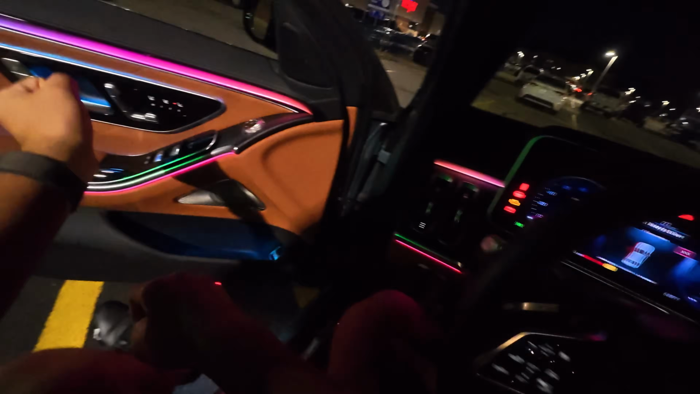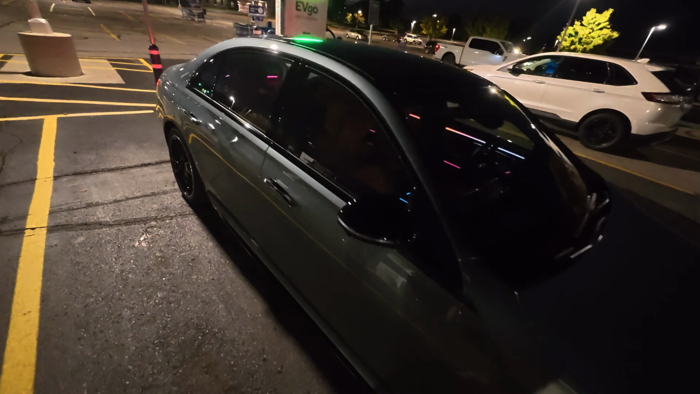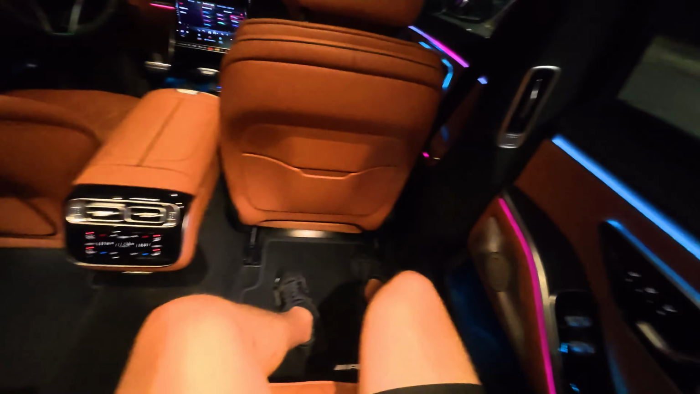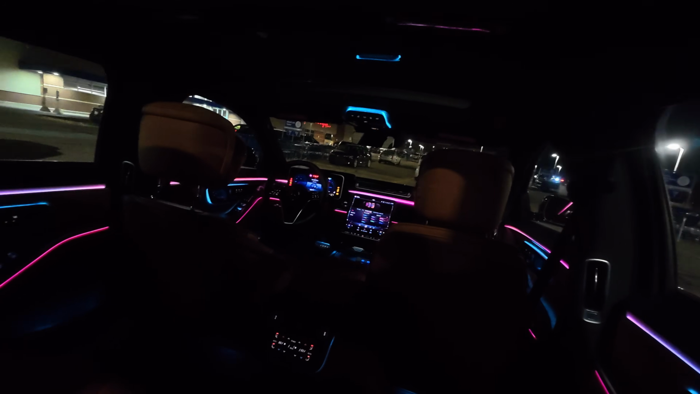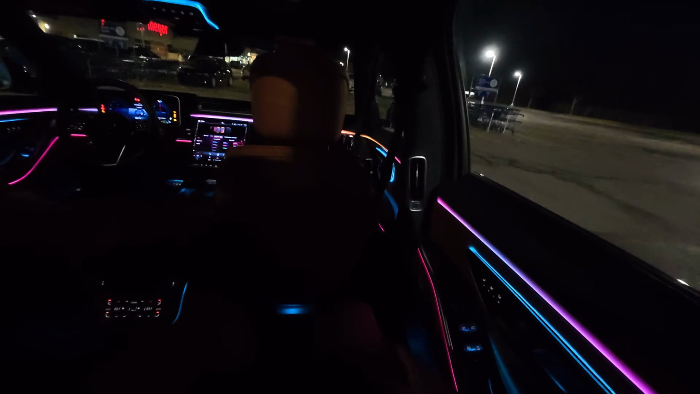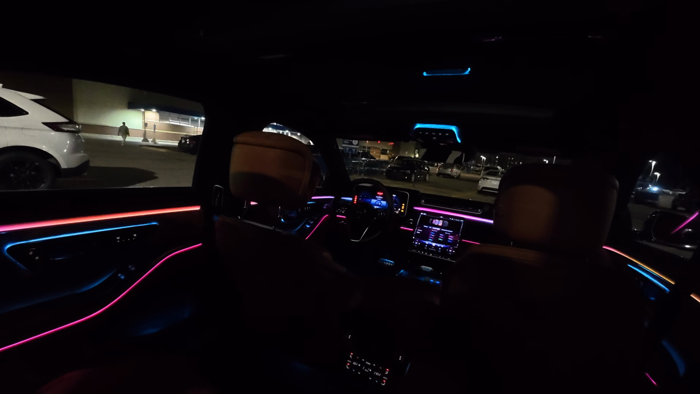Actually, I think I could do that from the back too. Nice, into the back seat we go. Oh, oops, I parked like a complete idiot. My bad. You can see a little bit more of this green. Wow, so much space. You have the metal Burmester speakers right there. There is an even crazier executive rear seat package available. We had an S580e earlier this year that had that crazy center console and everything. That was super, super nice. But right here, I have so much space and you can really see all the lighting.